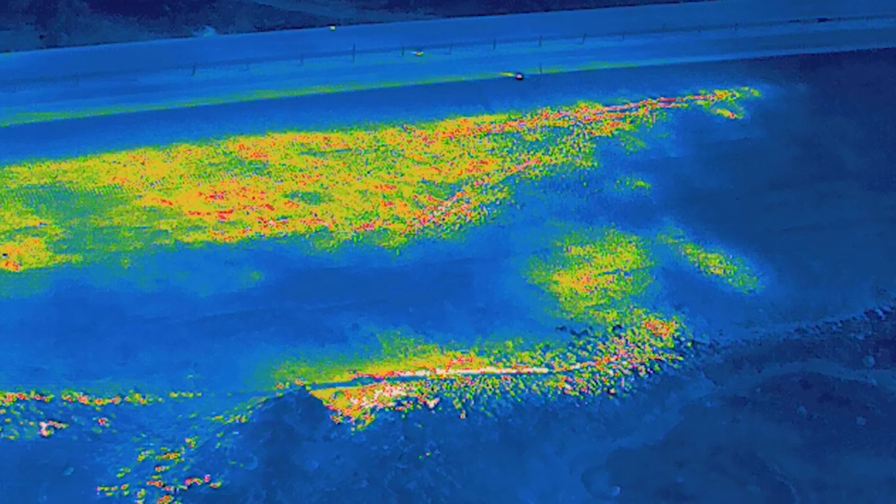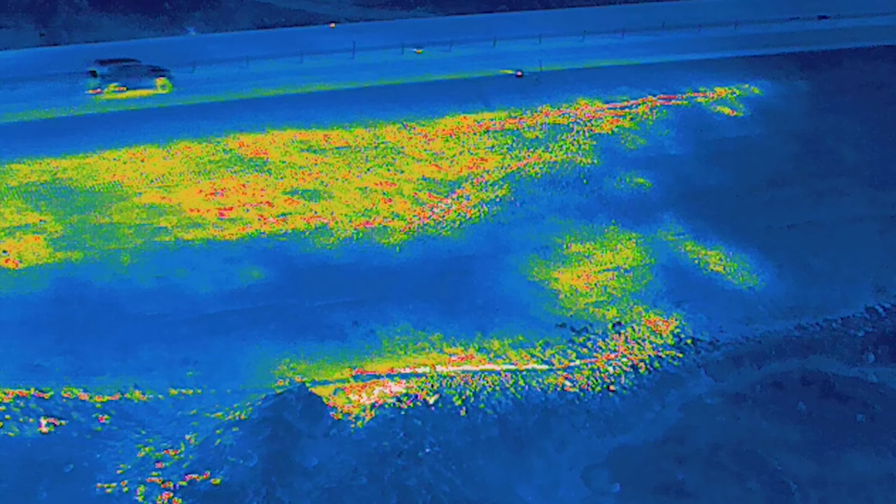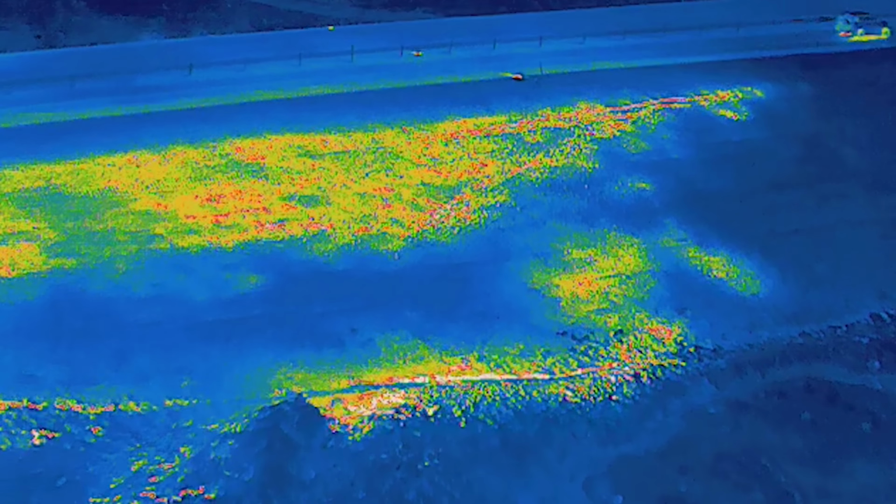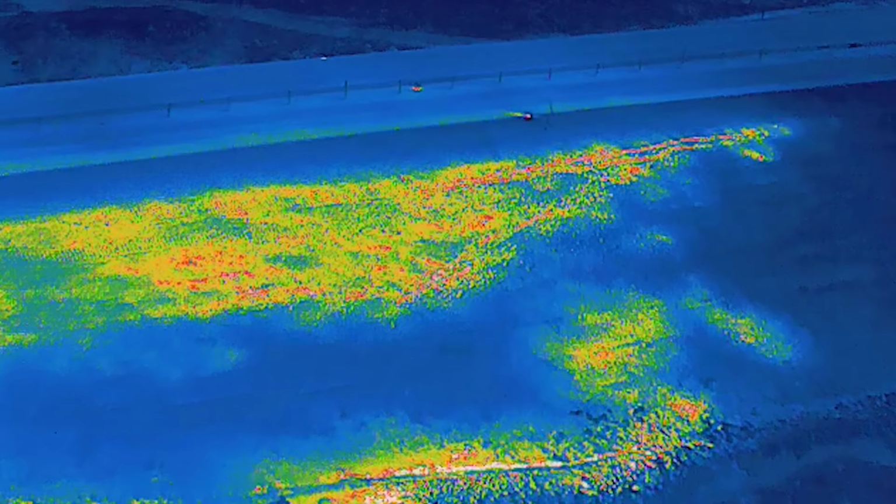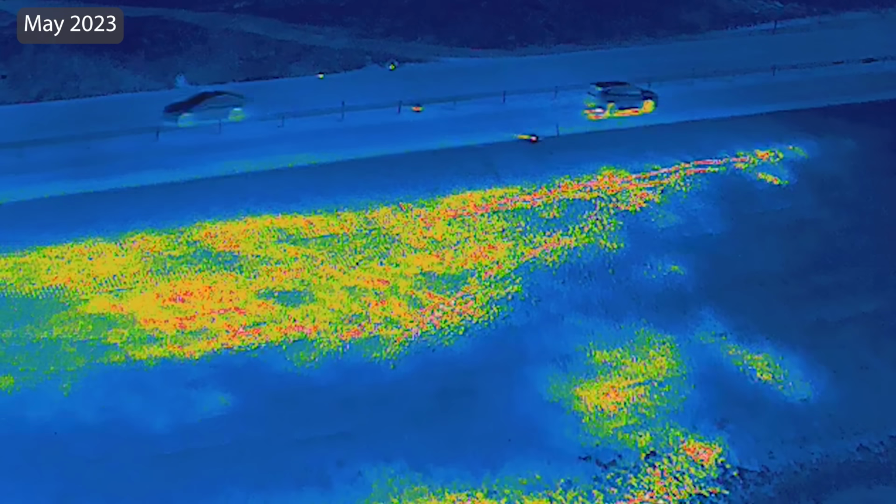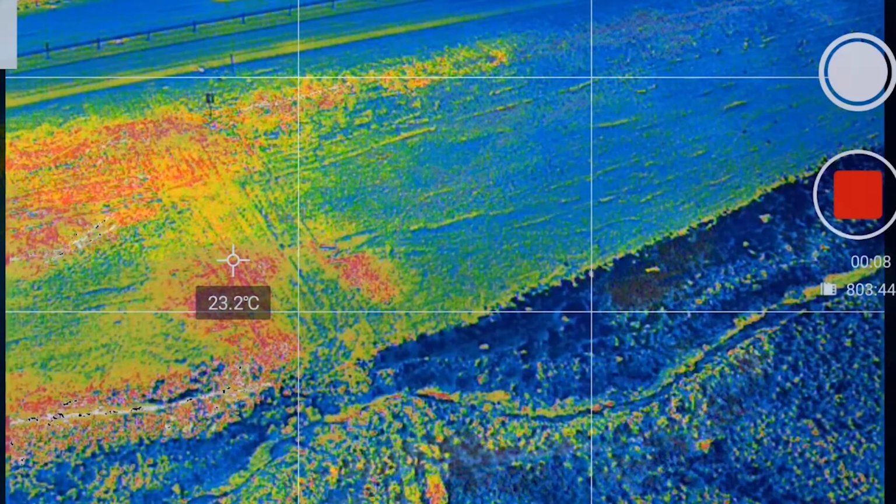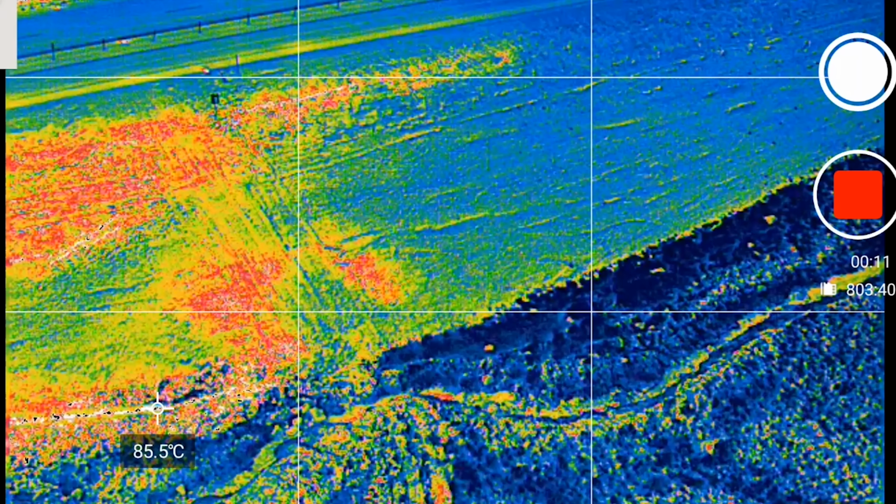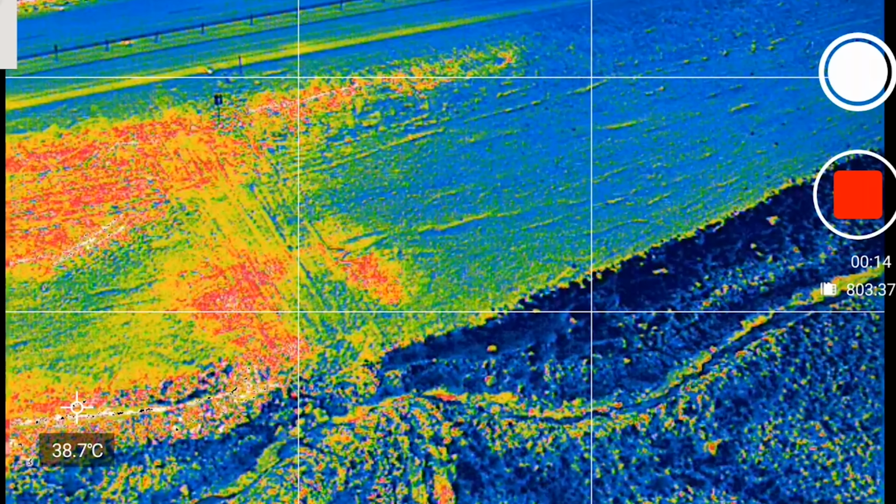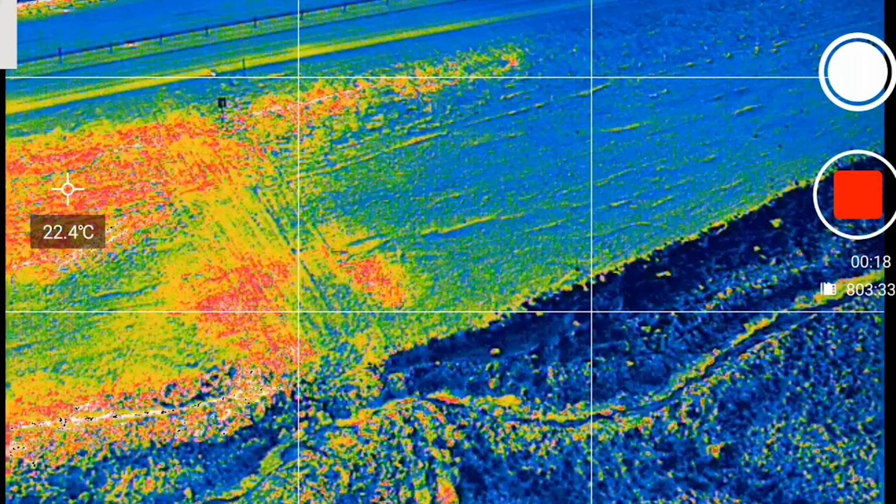And the road looked like this May 15th. It was boiling water beside the road, and I could not detect any surface changes this time. It looked the same, but the thermal camera, it sees more than me. And notice that since the first flight, I got myself this screen recording software, where I can record the temperature numbers that I see on the remote, but those numbers do not appear in the video recording. So it's a function that I didn't have back then in May.